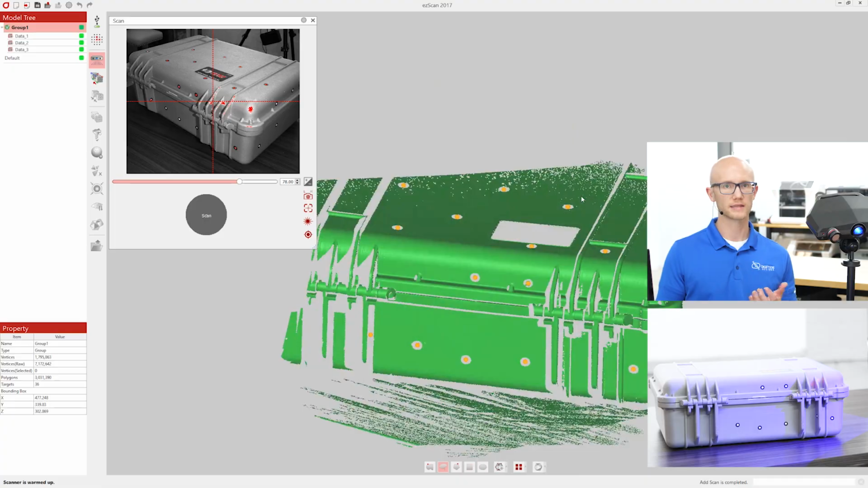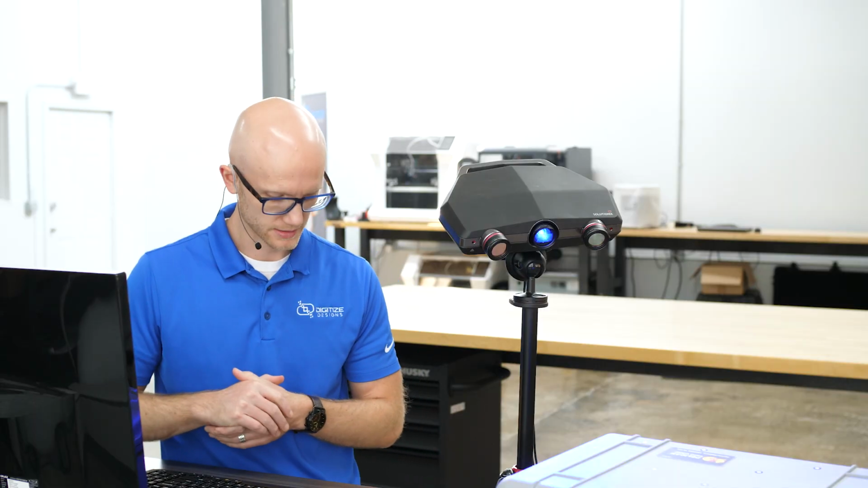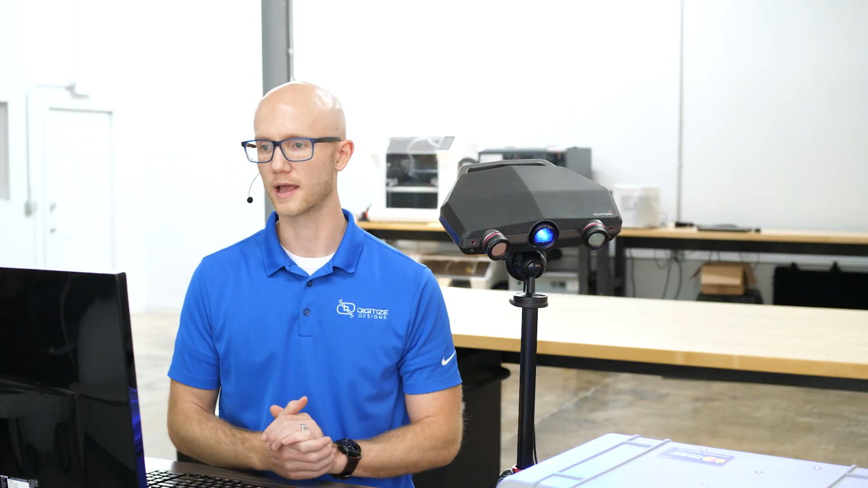The processing is the exact same processing steps as we did with the turntable. So that is the C500.